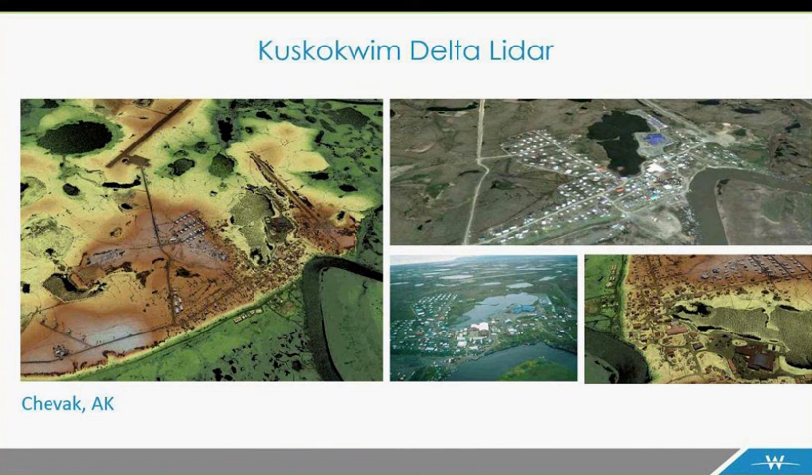So here at the end, I put together some slides just to show off how the data looks. In a lot of these cases, just to explain, on the left is a LiDAR image, and that image is colored by elevation.